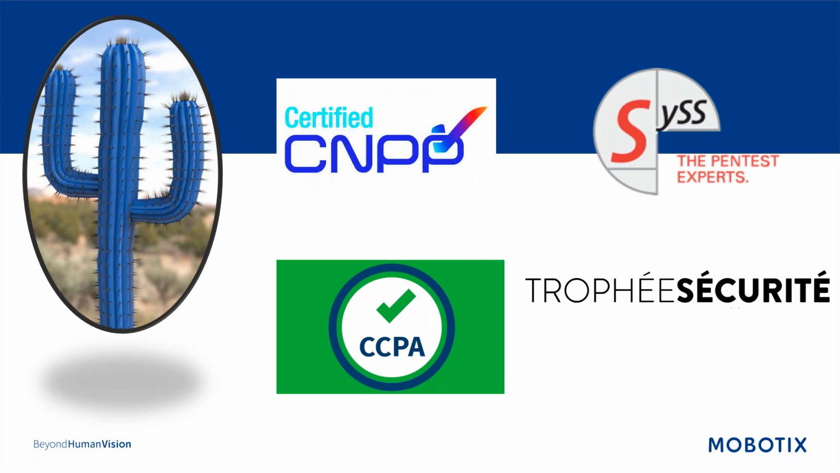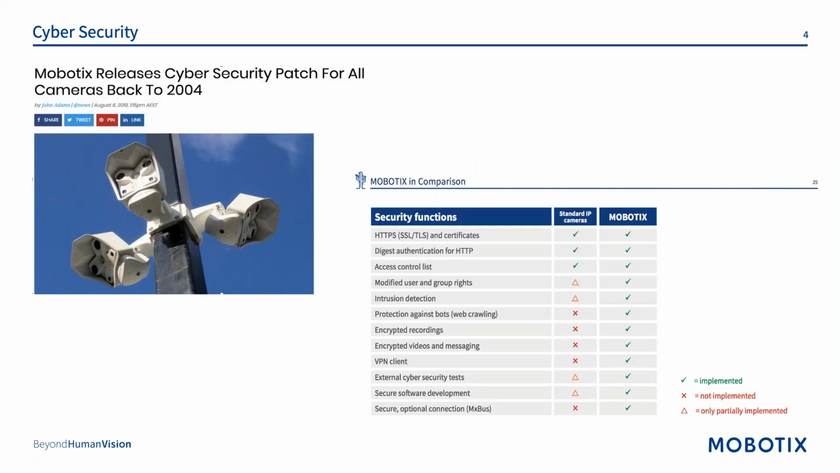If you guys are reading the news today, you know that there are a lot of hacker attacks against our competitors. So we are very proud of this, but we're constantly having penetration testing conducted to ensure that we're best in class. So you can rest assured you're deploying the most secure systems. A question we get a lot is, are you NDAA compliant? And the answer to that question is 100% absolutely.